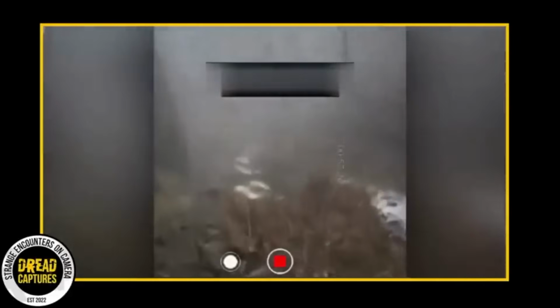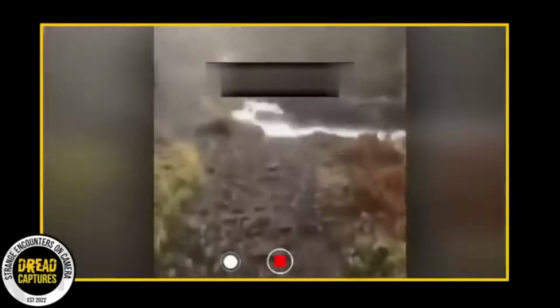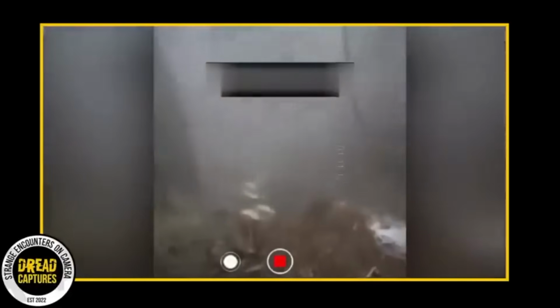Did the hiker keep going after hearing the noise, or did they decide better safe than sorry and turn around? So what about you? If you were in these shoes, what would you do? Are you pushing ahead out of curiosity? Or are you playing it smart, turning around and getting the heck out of Dodge?